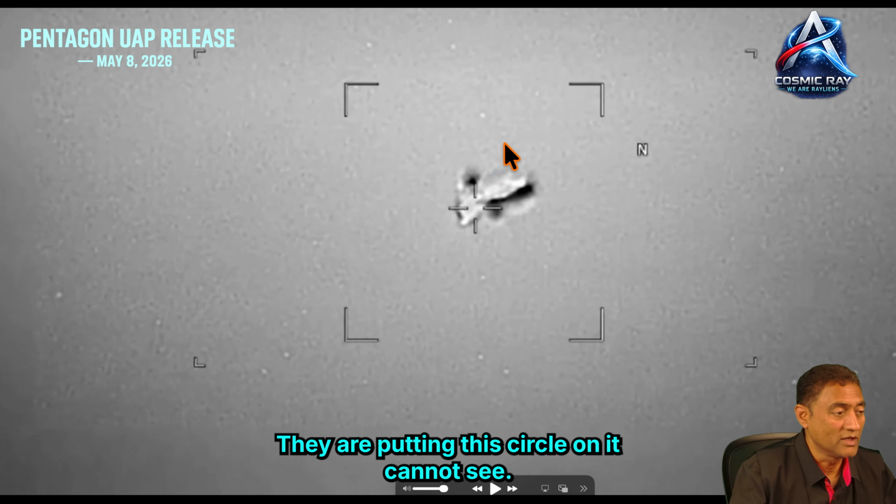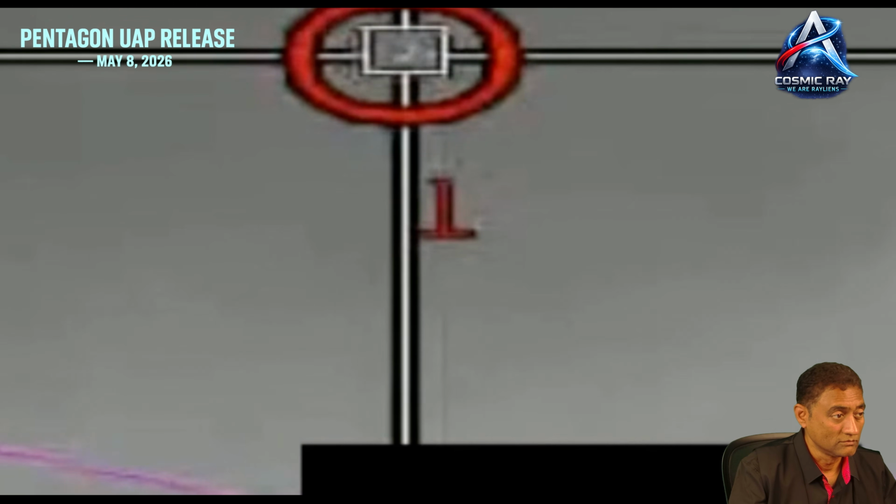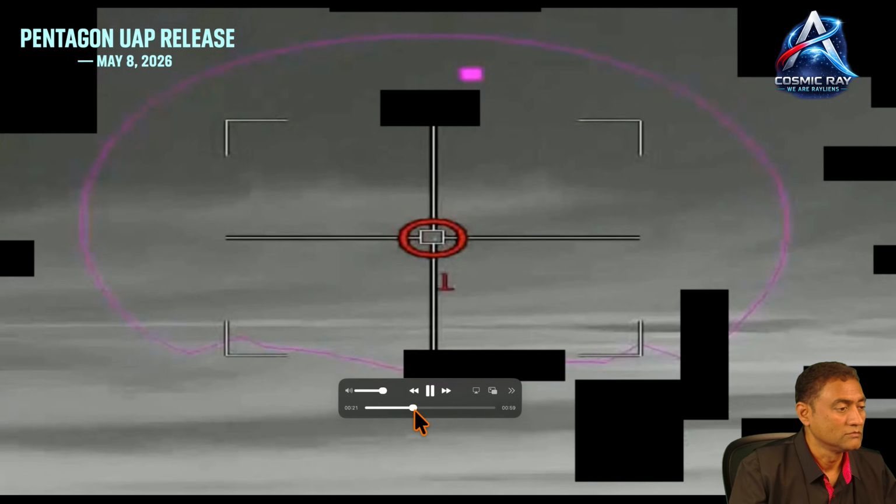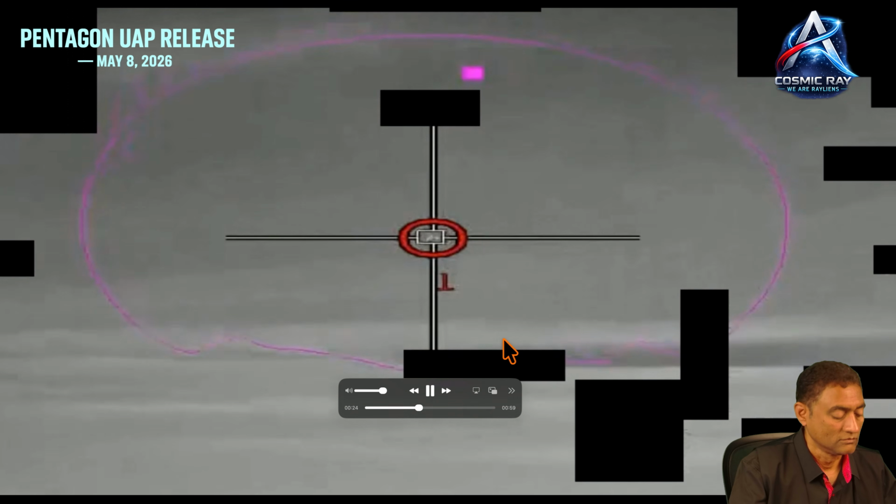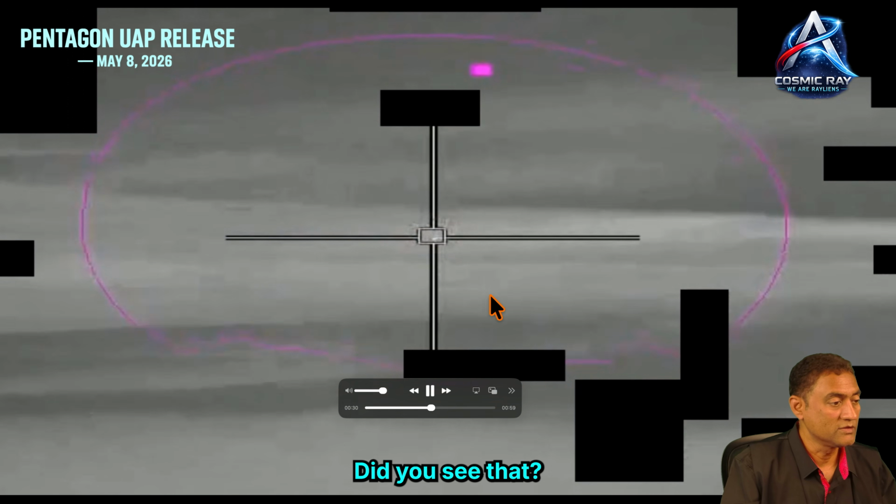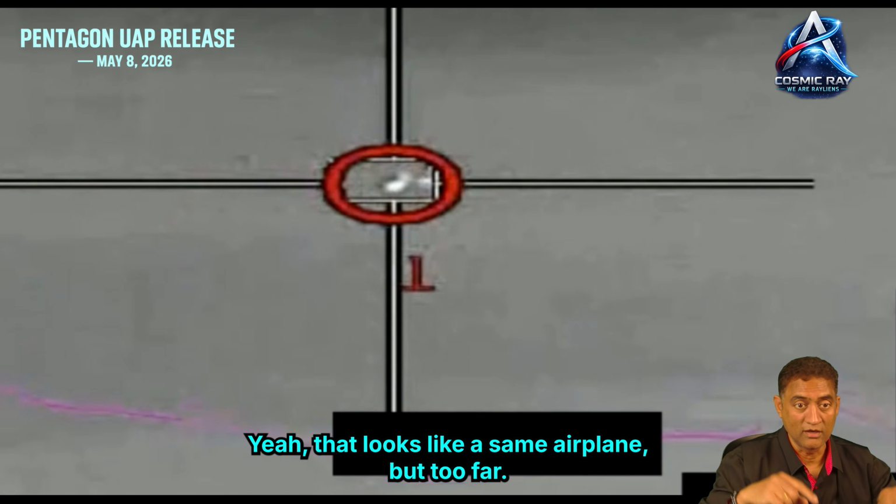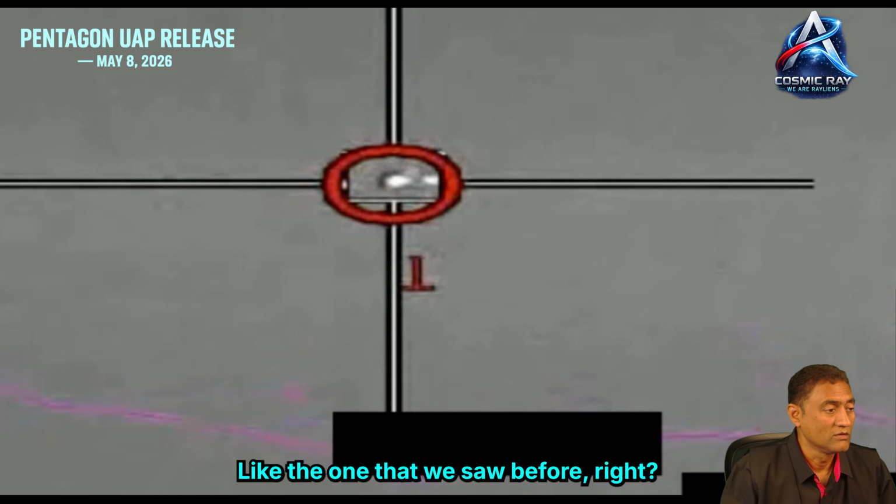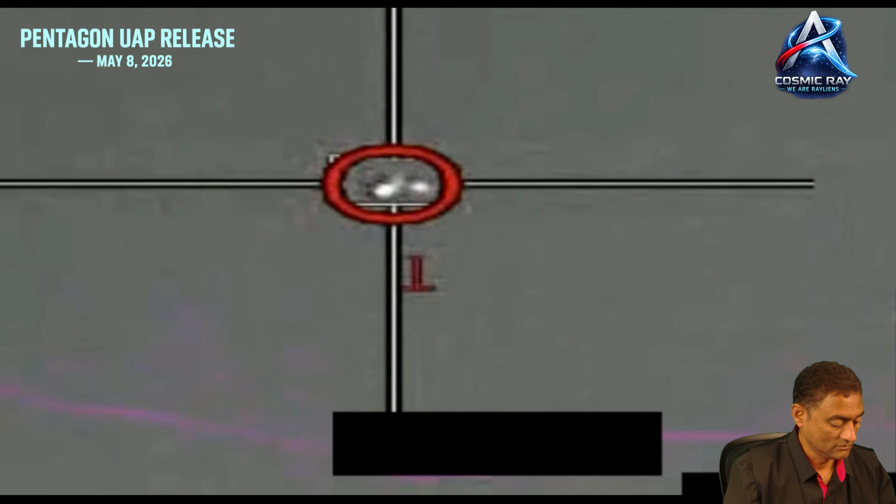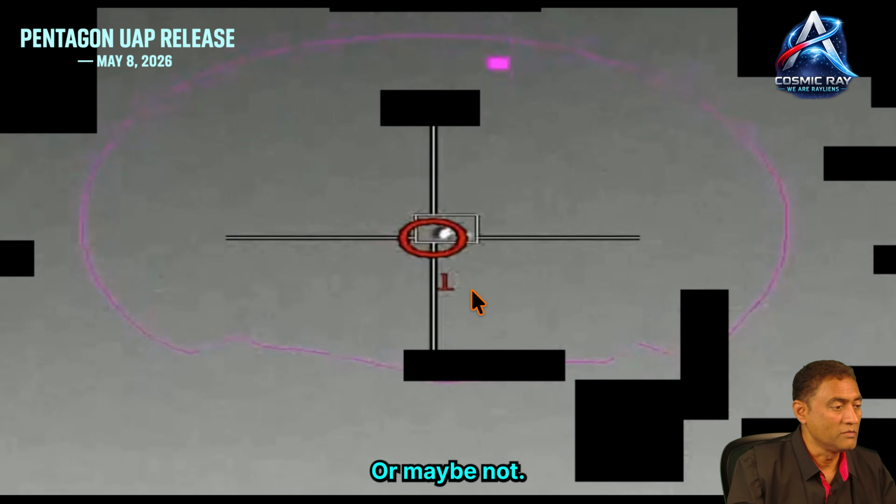And this is not me. They are putting this circle on it. And see, I'm trying to zoom in. It's pretty grainy. Yeah, that one looks like two of them there. Did you see that? Yeah, that looks like the same aeroplane, but too far, like the one that we saw before, right? Yeah, that looks like an aircraft. Or maybe not.